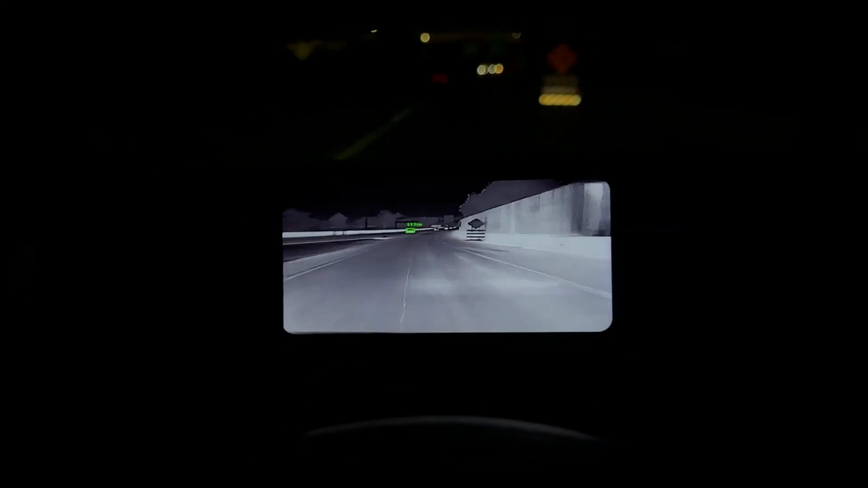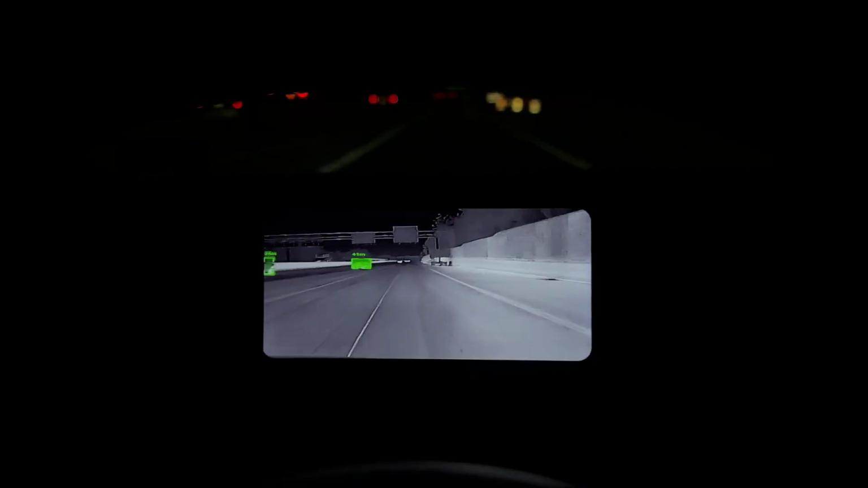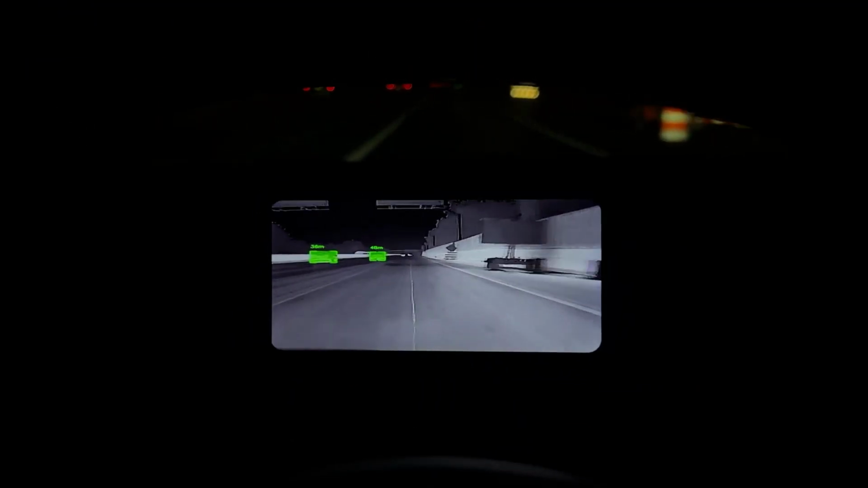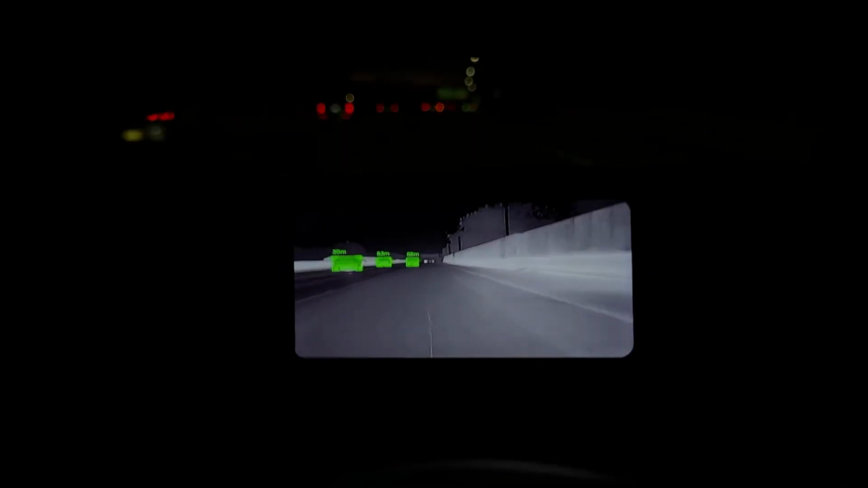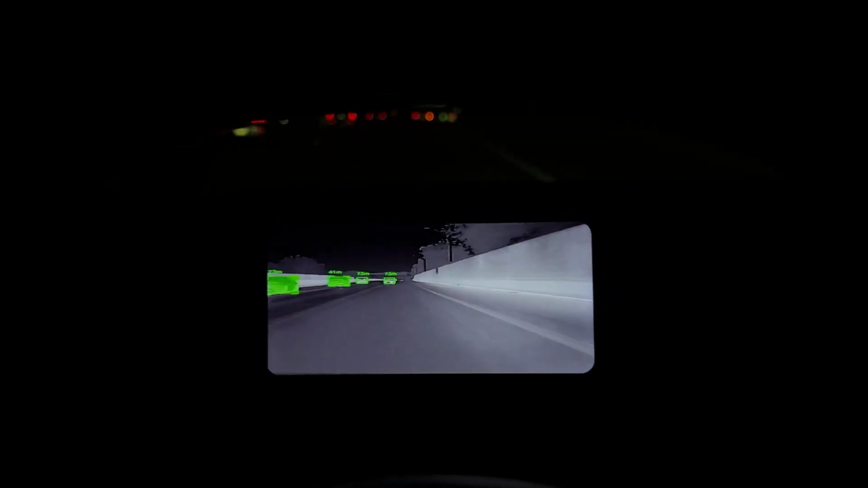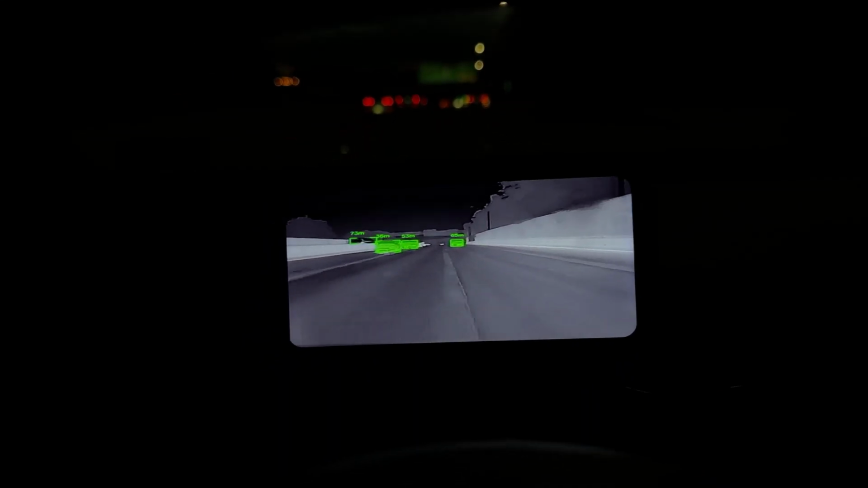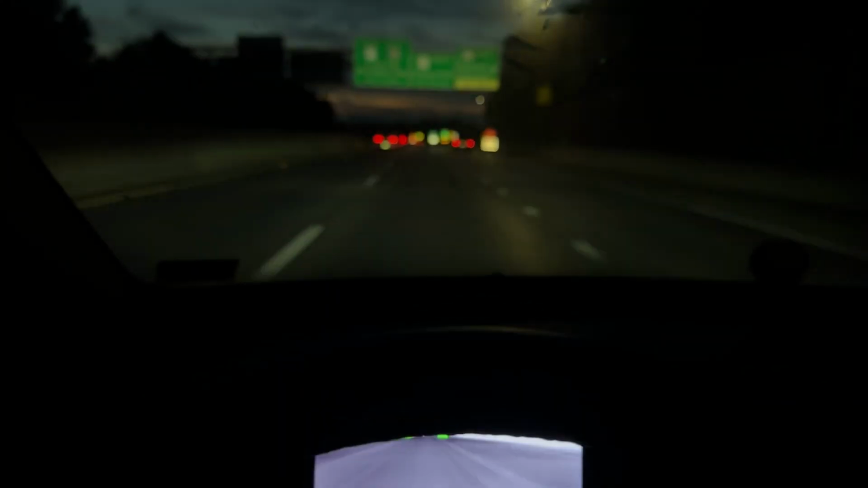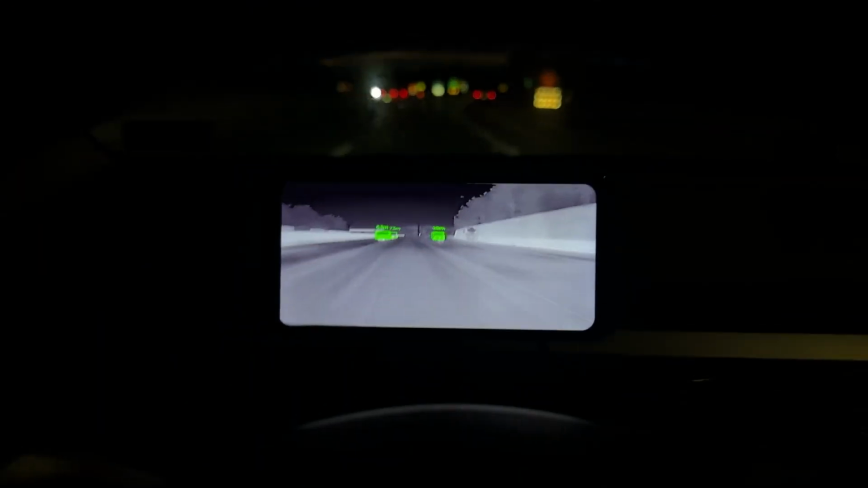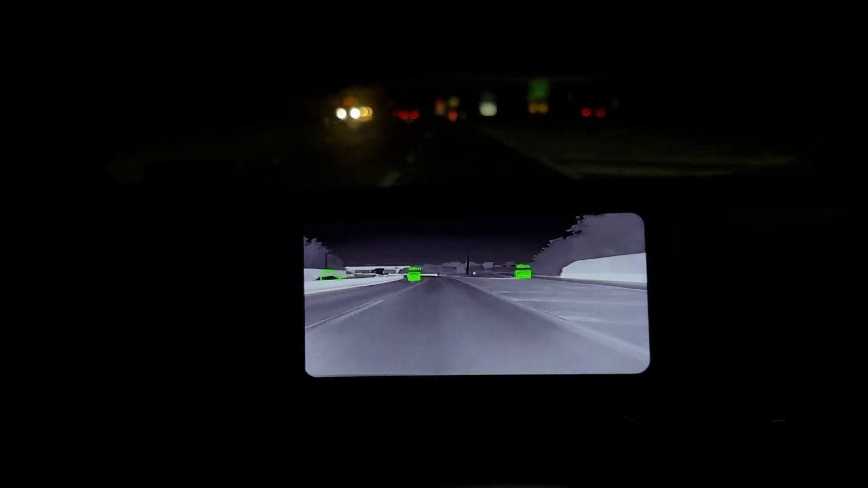So all those cars, even the stop sign there, the work zone, caution, got all of that. It even detects the reflective material. And it sees all of those cars in the front. All of those cars, it is detecting. Shows how far away they are.